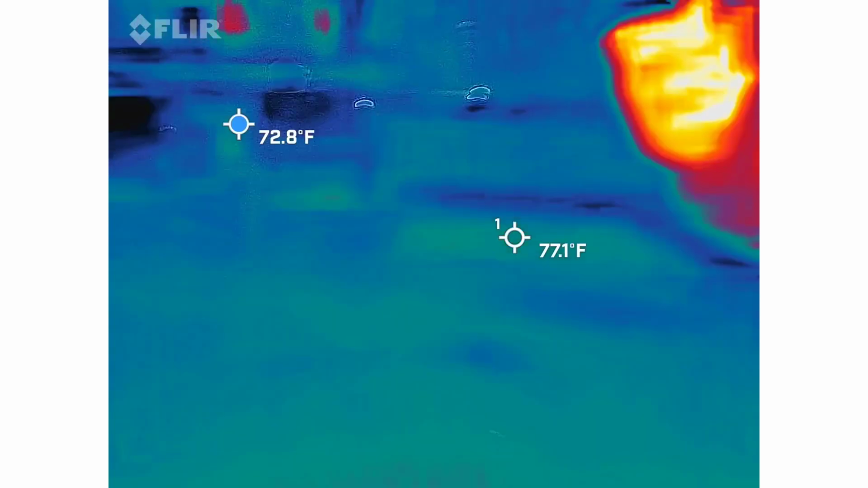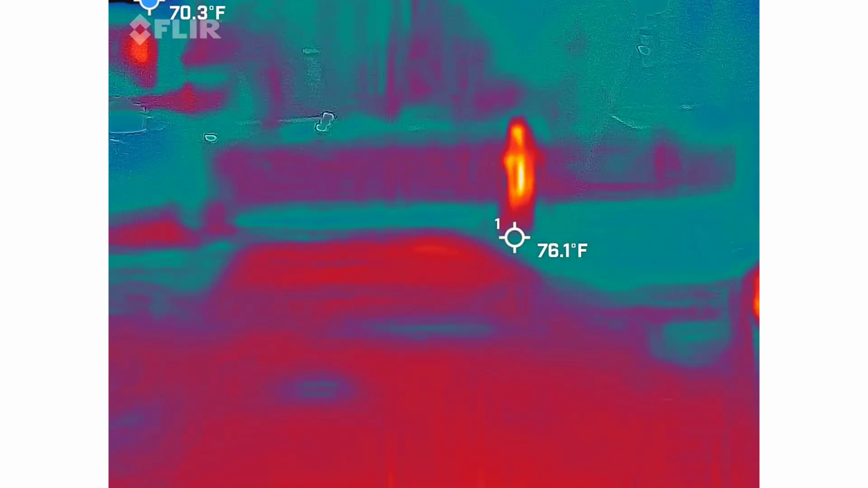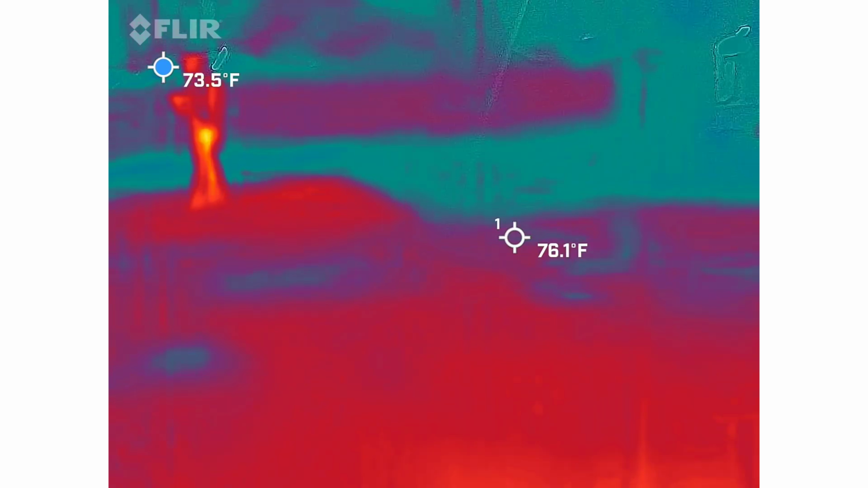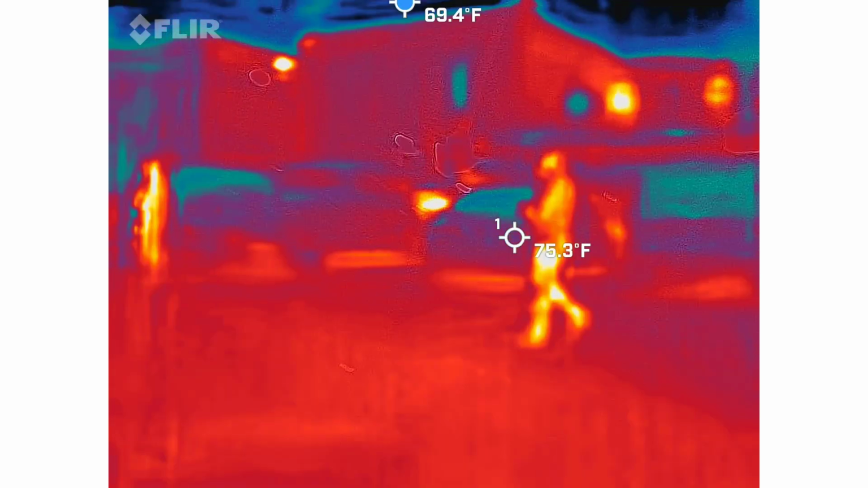Okay, let me switch it to this here. Okay. I'm going to keep the same bed because he's right. My earwax is gross. Are we close to the house?